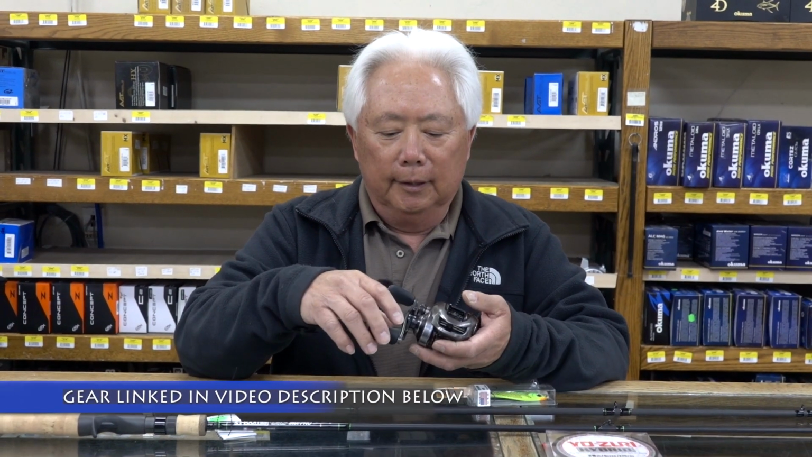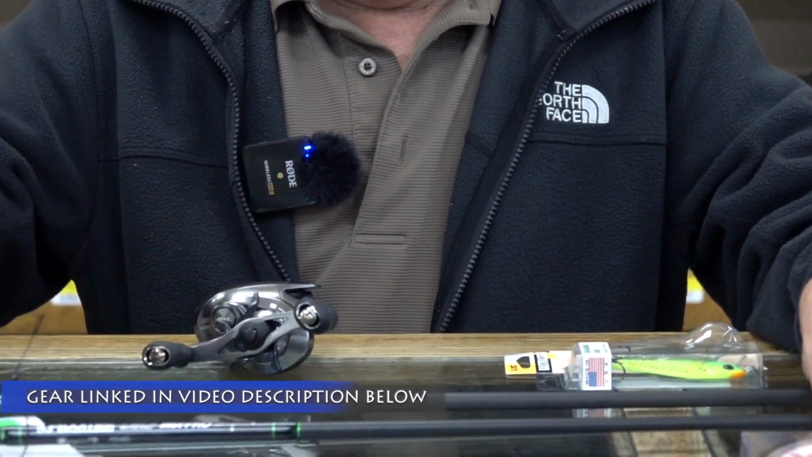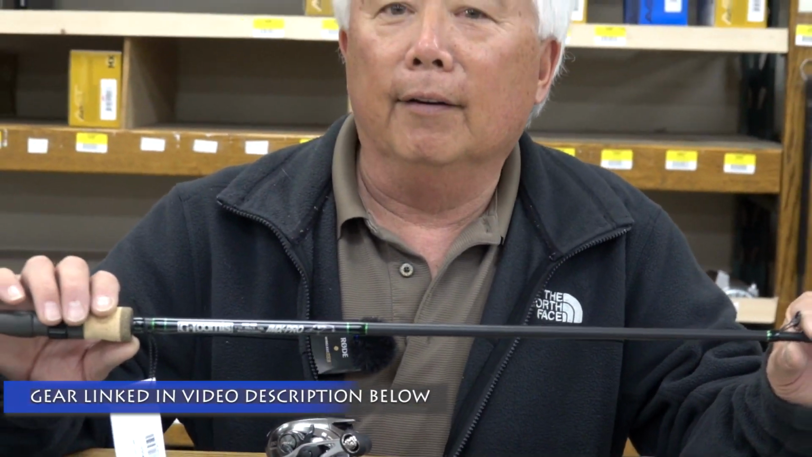I'm going to show you some of the equipment I use when I'm spooning for bass in the wintertime. I think I'll start with the reels. Here again, I use about a 150 to 200 size baitcasting reel, something that'll hold about 80 to 100 yards of 20-pound test. I match it up with 7 to 7.5 foot rods. You want something that's parabolic, so you want the rod bending through the rod, not just on the top. Most of your rods nowadays are fast taper, so they only bend from here up. This is a parabolic, so you're going to see it bends in the middle of the rod.